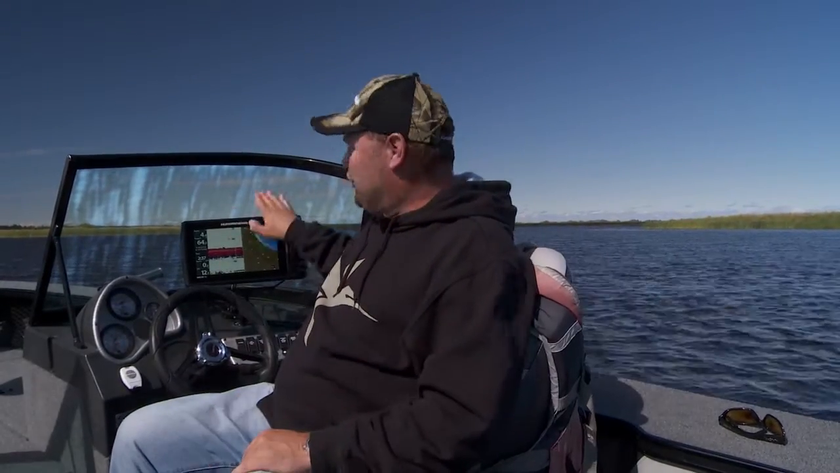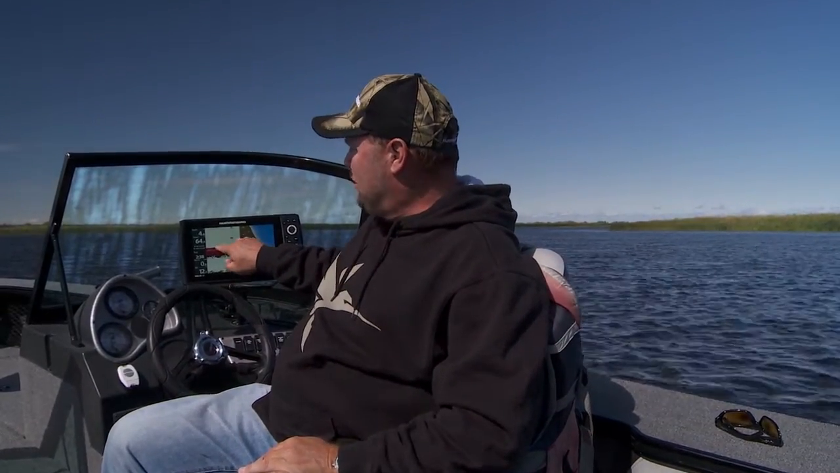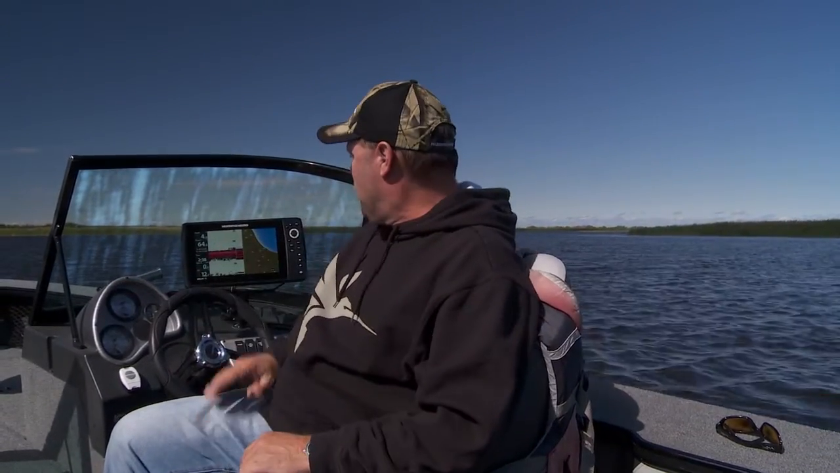One last thing. This unit has down imaging. Let me explain to you what down imaging is. Down imaging is actually a thin beam sonar that's gonna paint you almost a perfect picture of what the bottom is. So when you're looking at a 2D sonar, you might see a bump on the bottom and you're not sure if it's a fish or if it's a rock. It might be a fish sitting right down there on the bottom, but it could be a rock too.